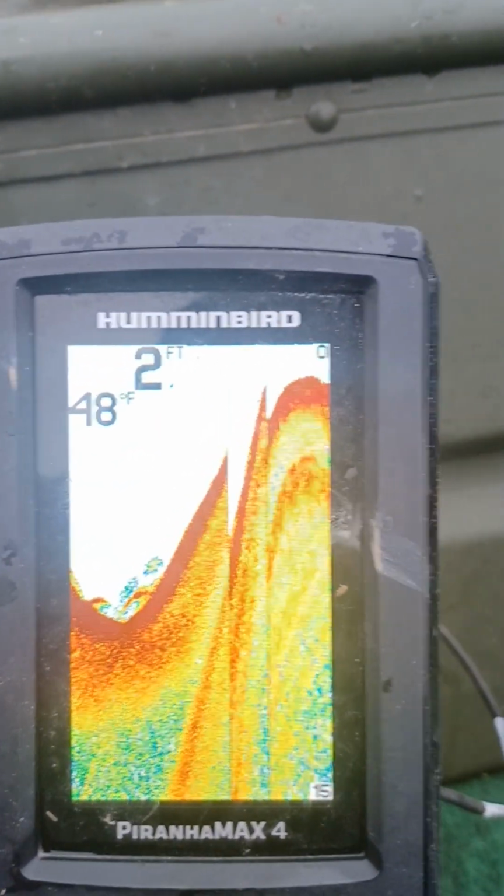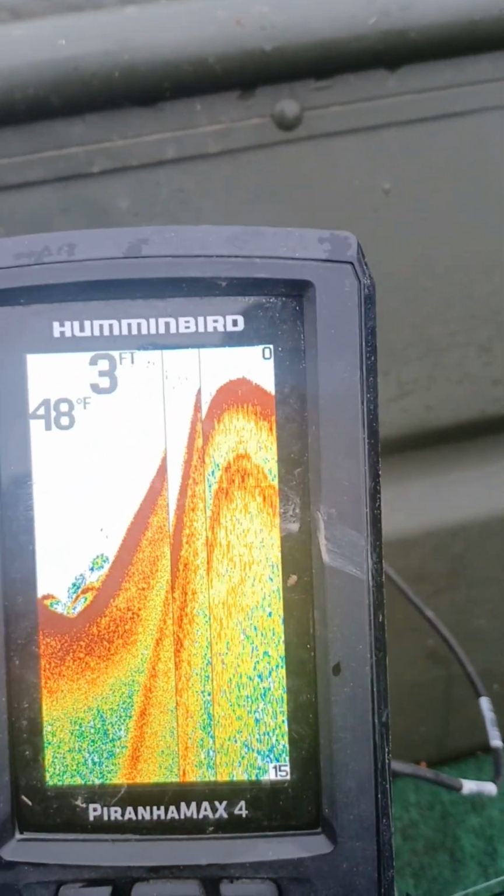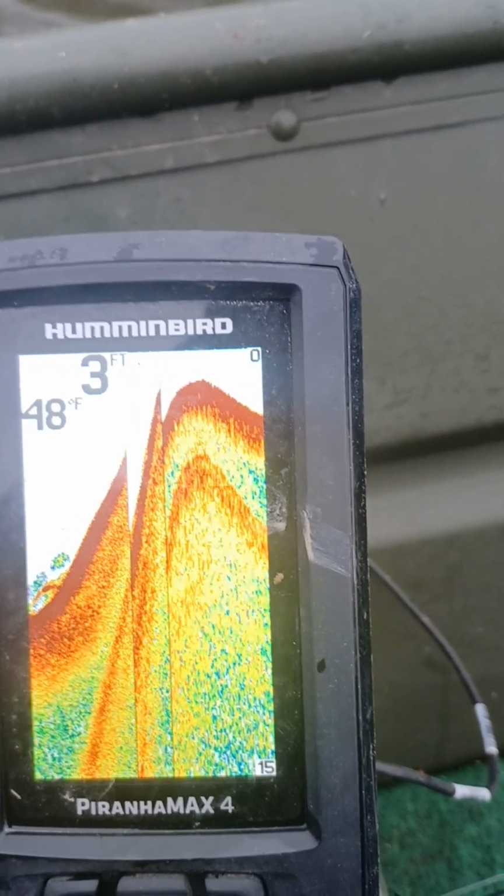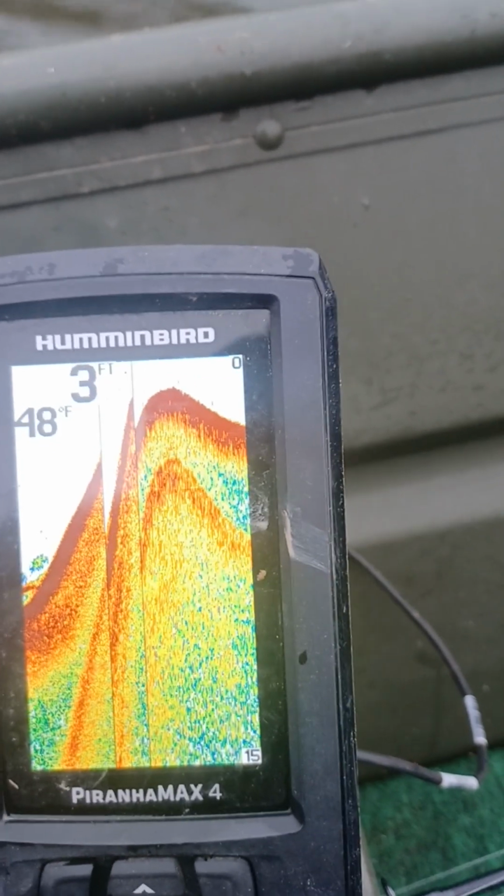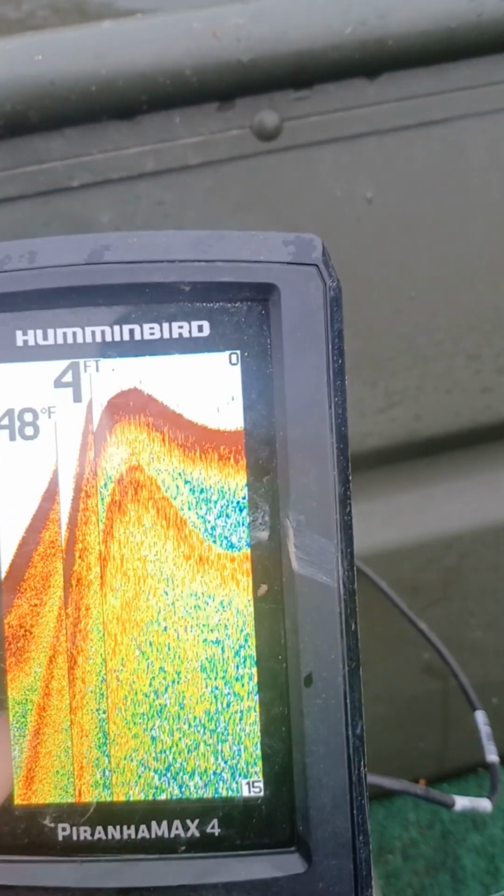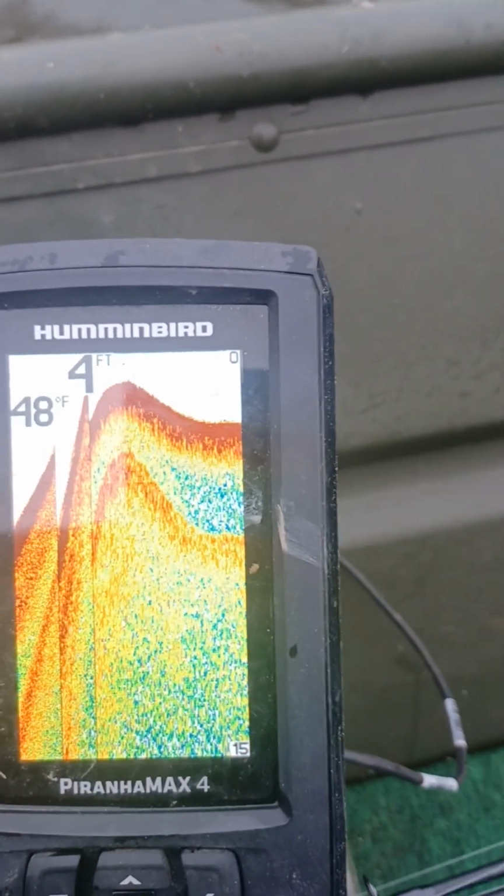Now actual fish that you're fishing for, crappies, bass, striper, whatever, they're going to show up a lot different than that. They're going to show up as arches, and obviously they'll have the little fish indicator next to it.